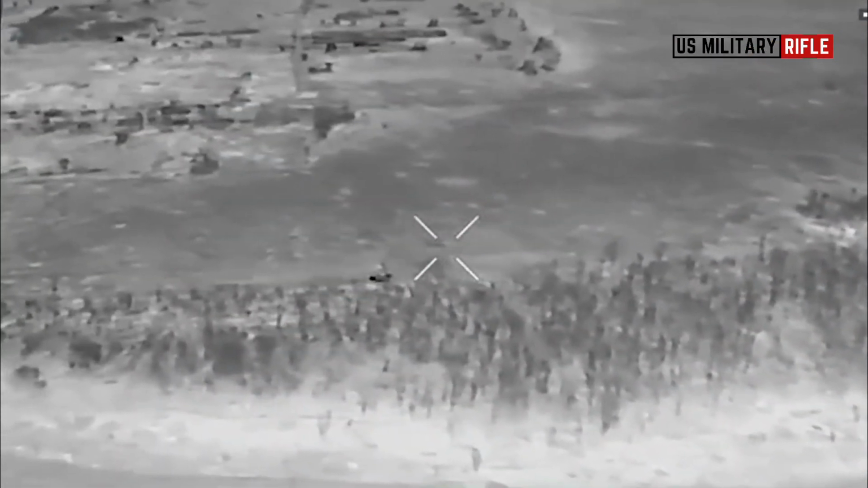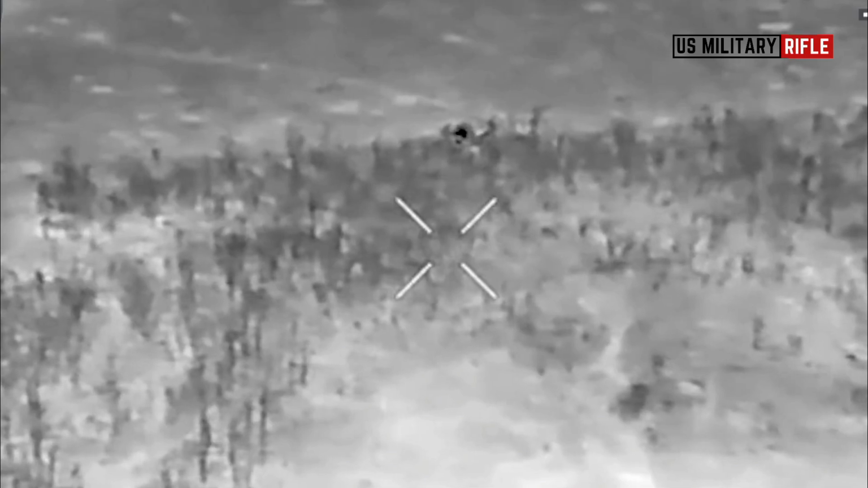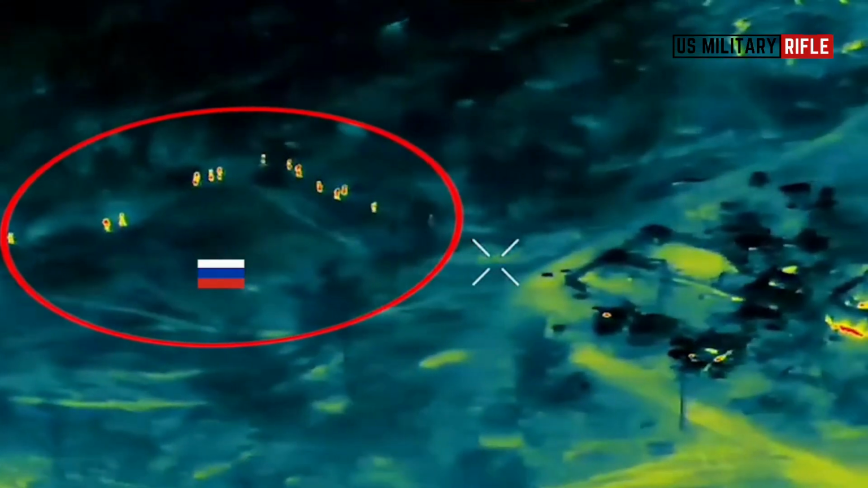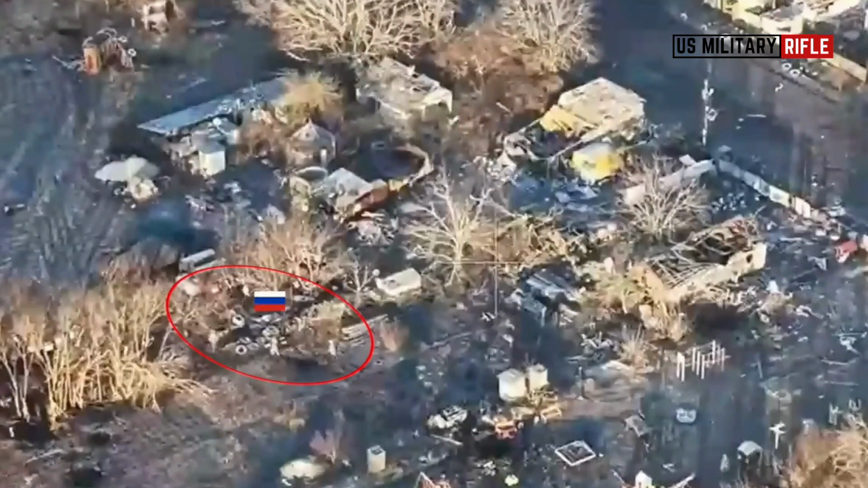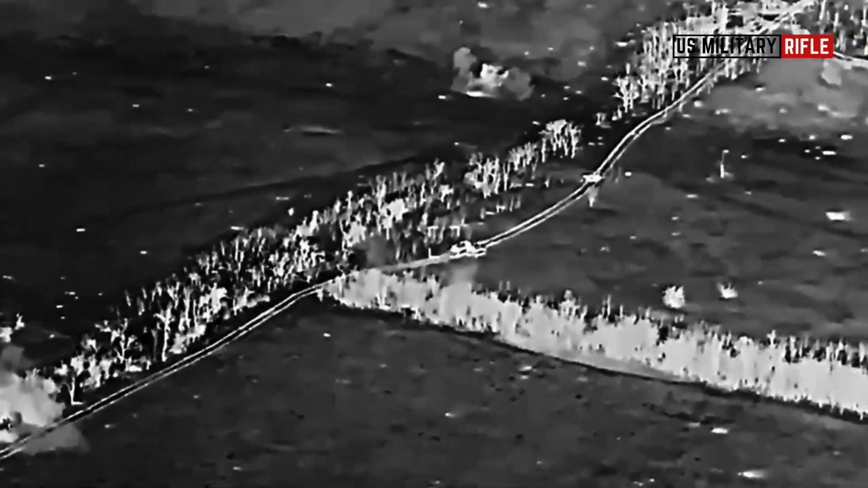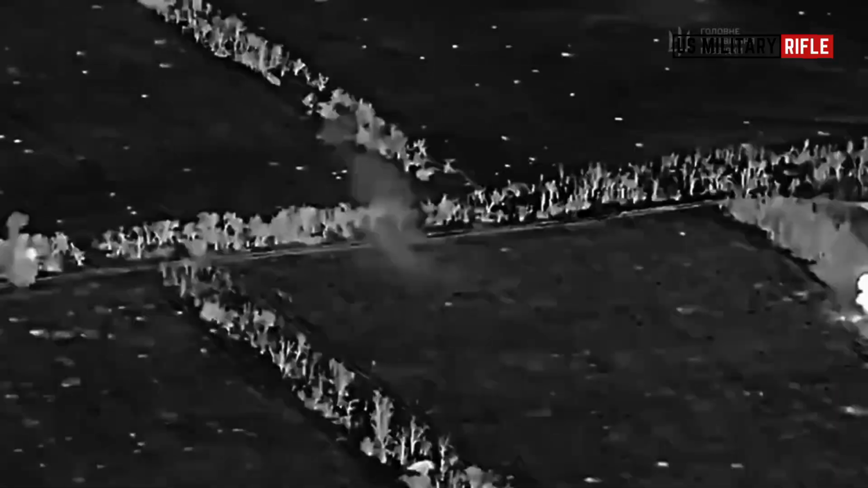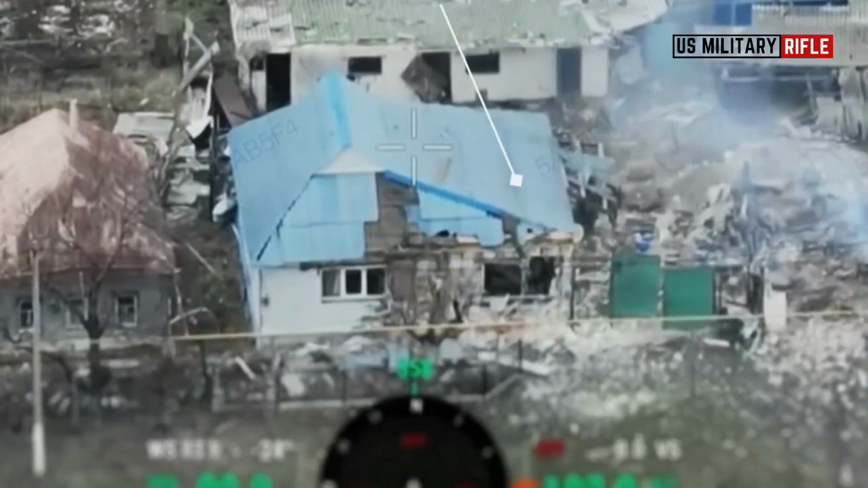Yes, as Ukrainian drones took to the skies, they were easily able to detect the virtually blind Russian soldiers running around, hiding under the plastic coverings. Deaf to the Ukrainian drones hanging above them, they were easy targets for drone-dropped grenades. In the end, the 60th Mechanized detected and destroyed 14 Russian trash bag-wearing soldiers in the fields and tree lines, as once again another Russian ploy had failed.